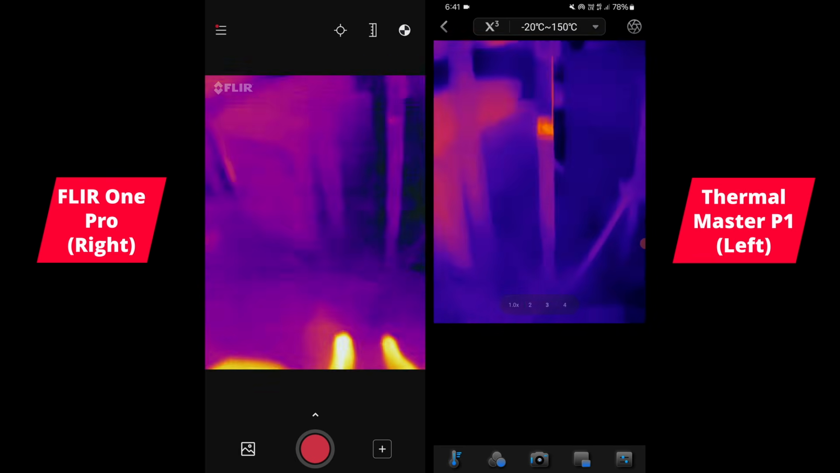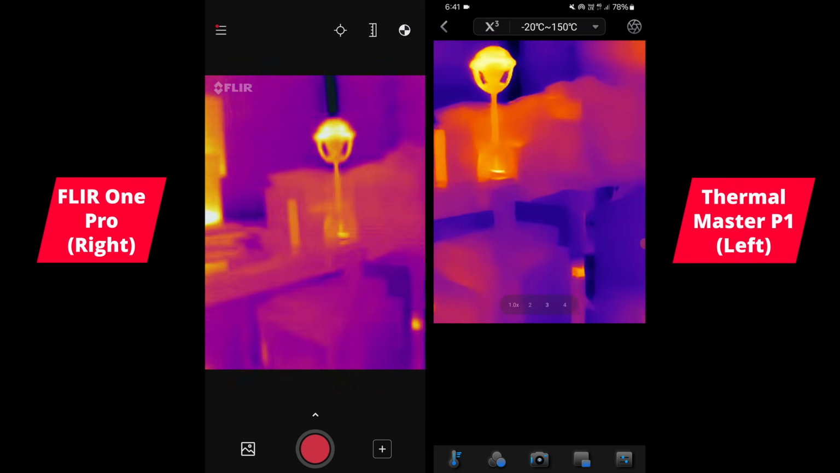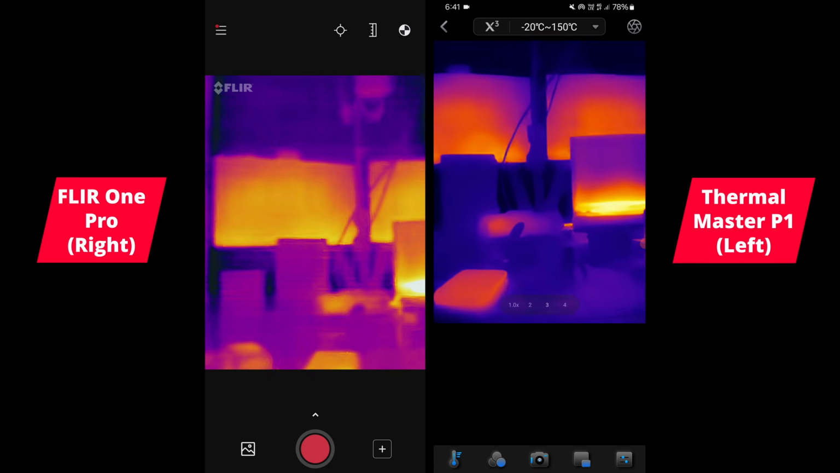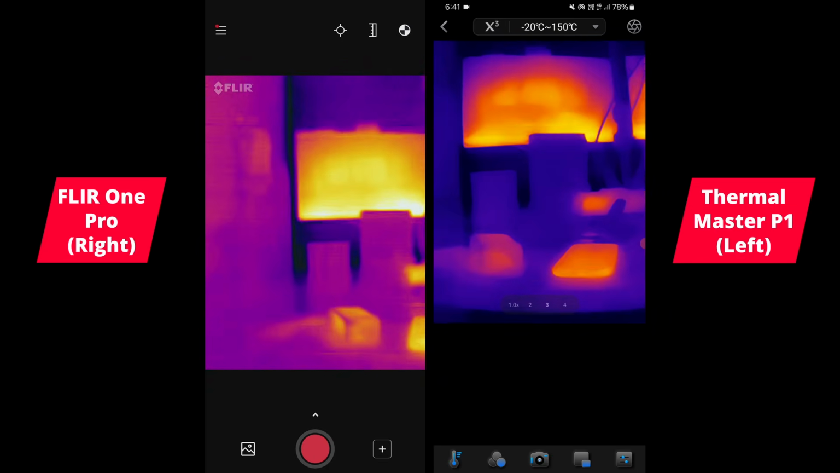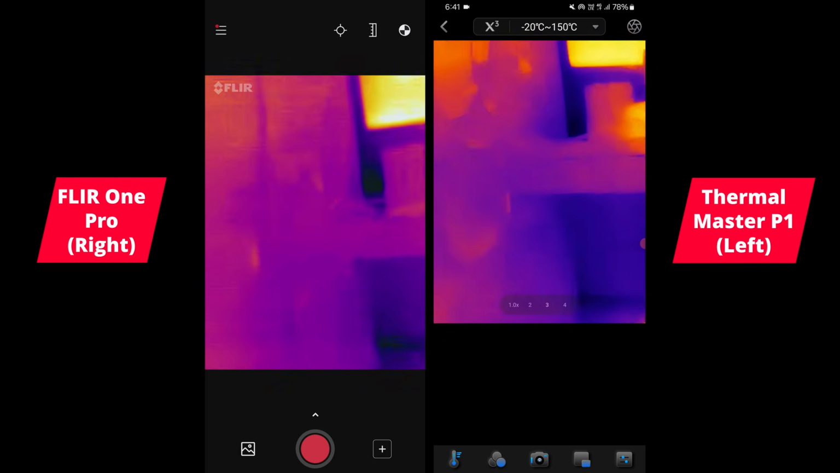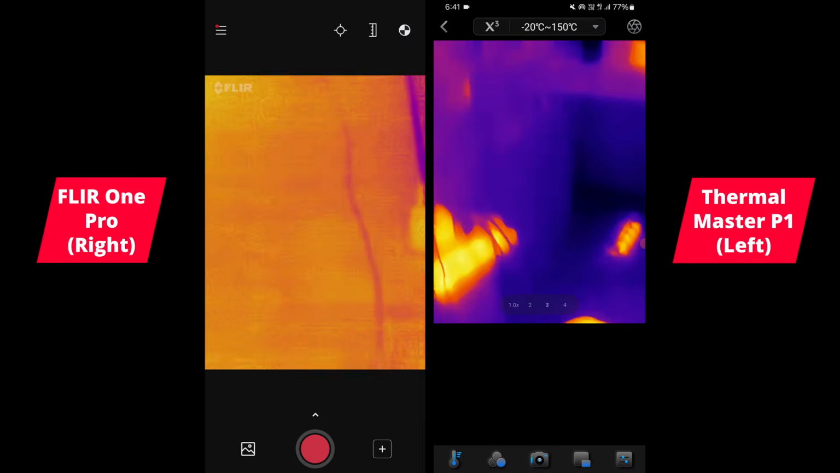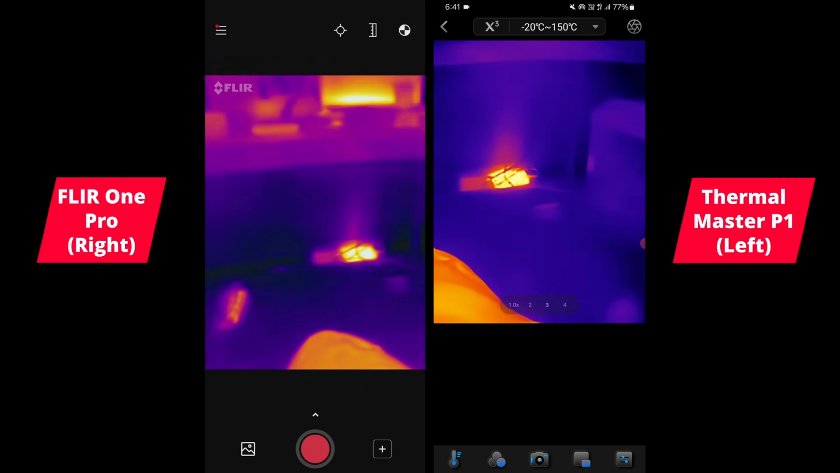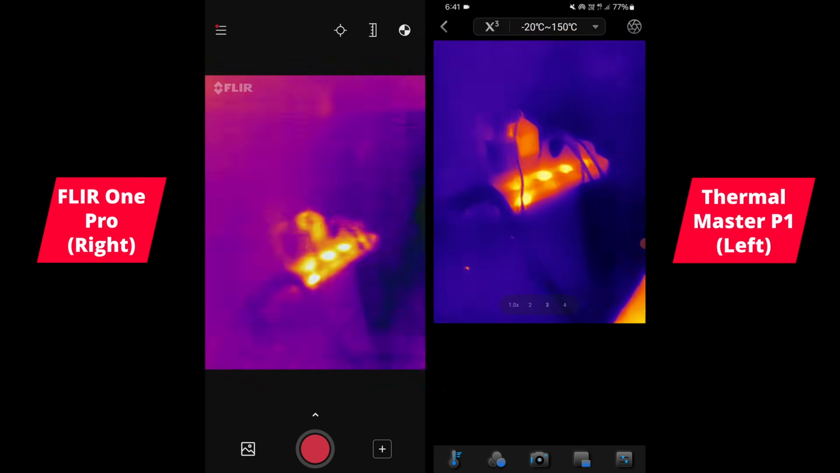Upscales it now to 320 by 240, and everything just looks much clearer on the P1. Some kind of AI upscaling. And I do find it looks better up close, this upscaling feature.